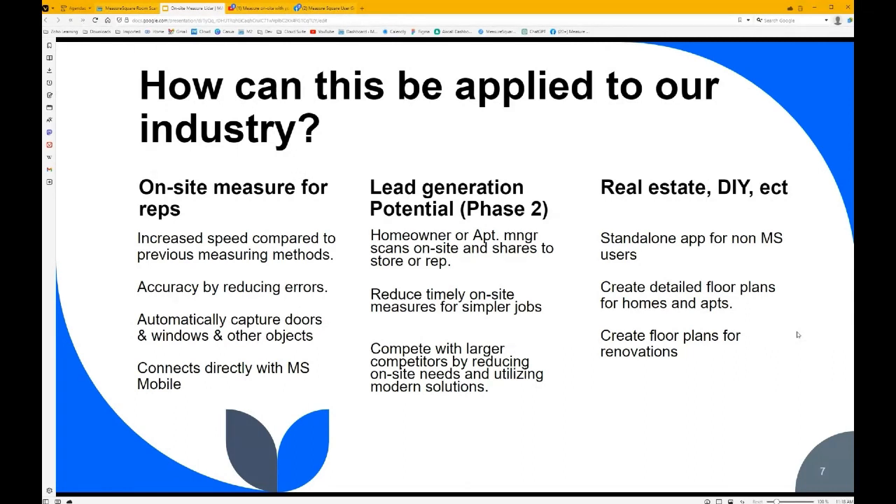Sometimes I know folks have to travel really far for a simple measure. This might be a way where if that person on site happens to have this, they might be able to just scan it for you and send it over. This also might give some advantages competing with some of the larger competitors, maybe Home Depots or Lowe's, whoever that may be, depending on where your geography is or location, by reducing those on-site needs and utilizing modern solutions. So far, we don't see a lot of the larger folks taking advantage of technology like this, because usually, the larger you are, the harder it might be to change.